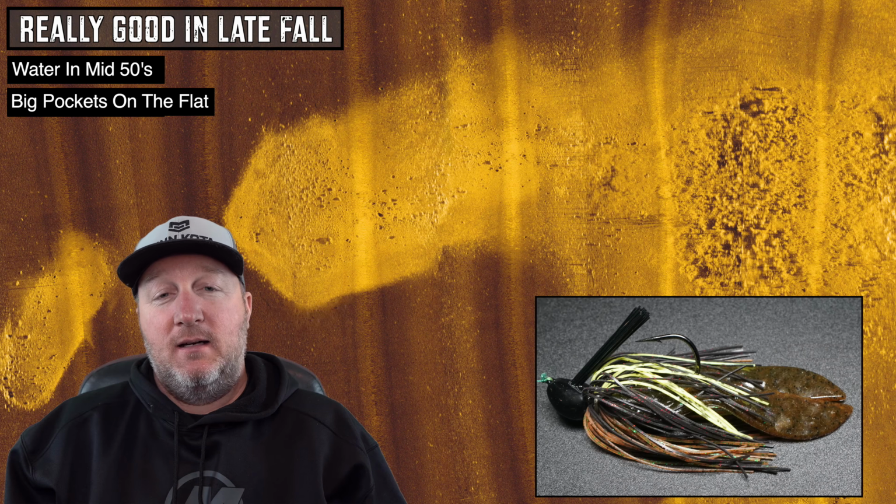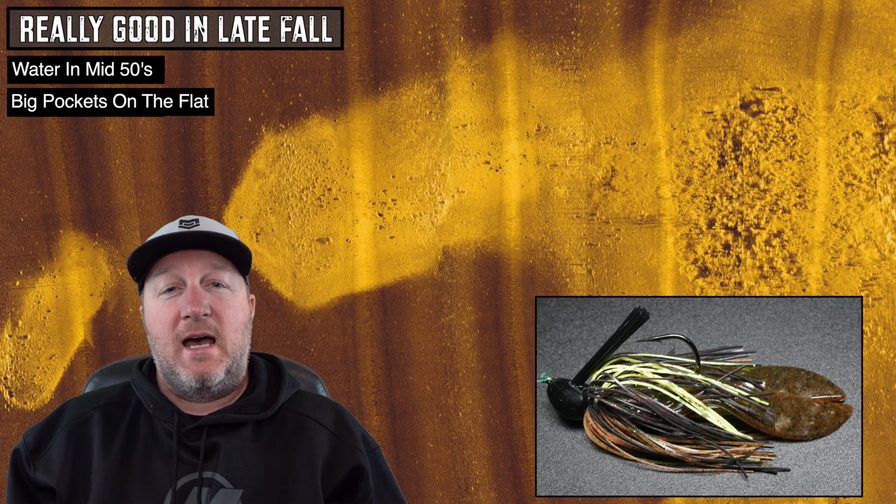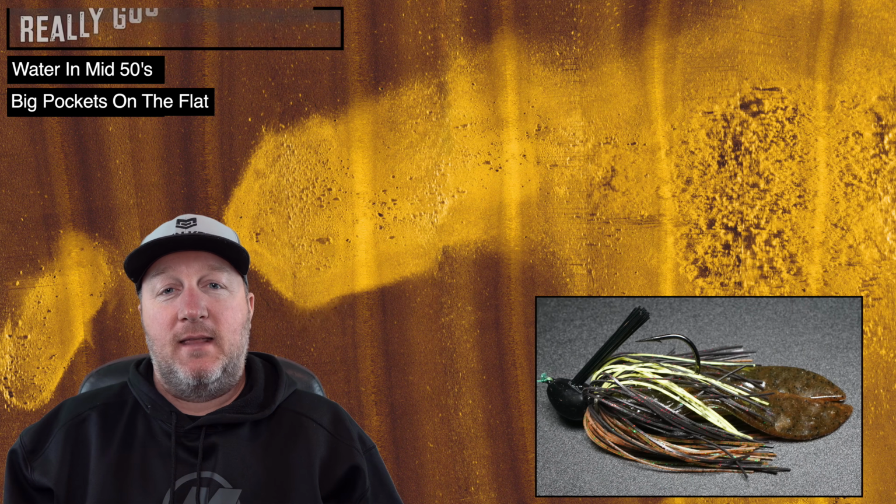Once you get to late fall where that water is really cold and a lot of the weeds are thinning out and dying off, those big pockets up into that 5 to 7 foot area of coontail can be absolutely dynamite. And if you're throwing jigs in there and you get a bite, it's almost guaranteed that if you keep doing that, you're going to keep getting fish after fish in there. They'll just absolutely stack up in a spot like that.